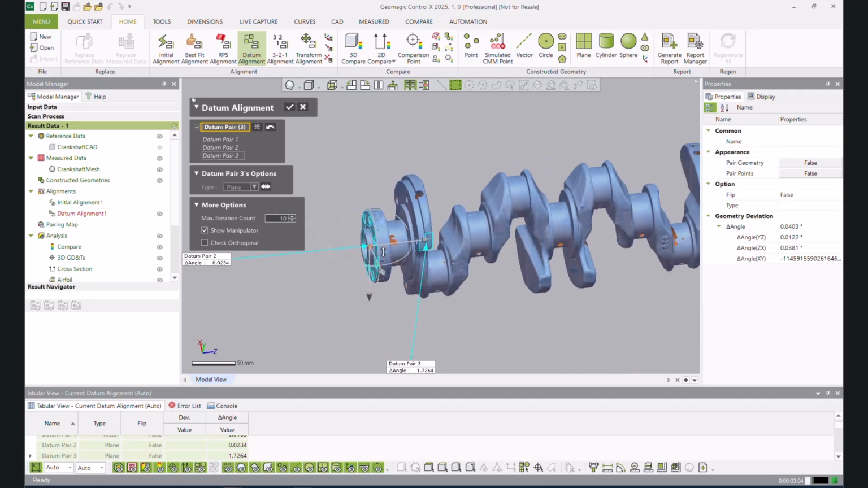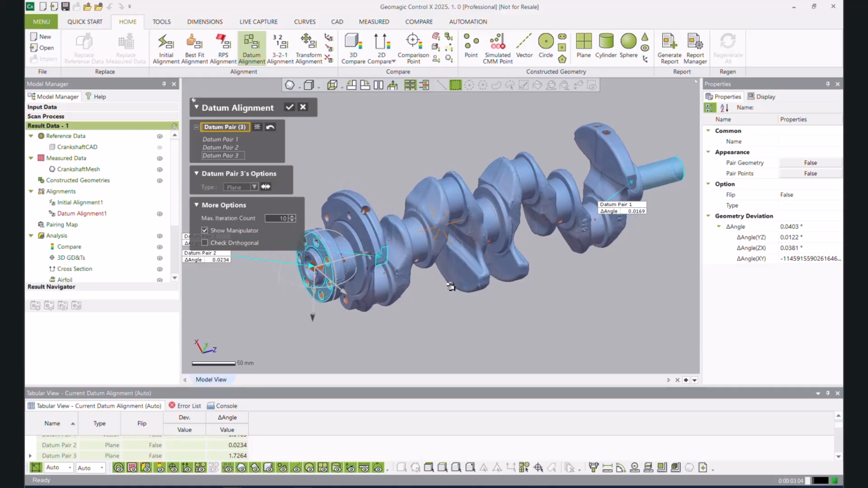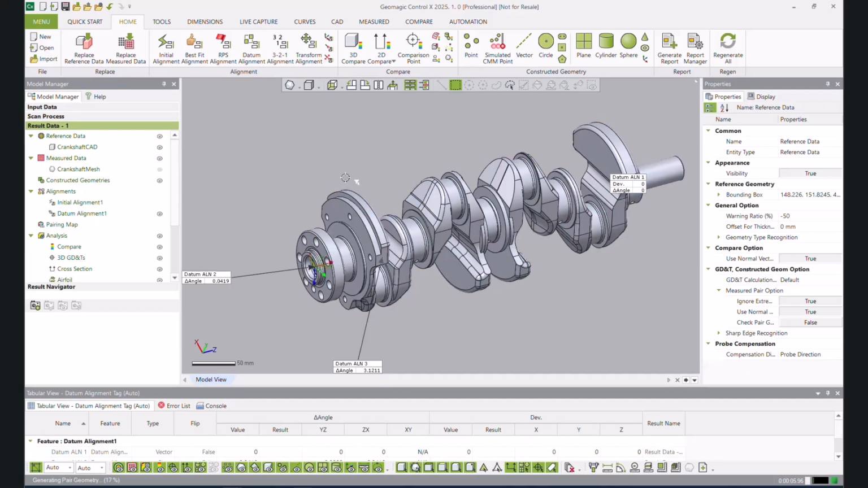If you have datums already called out on your drawing, you can use those. I'm obviously doing this inspection without a drawing, so I'm just kind of making it up as if I were trying to match some theoretical drawing. But once I've got that, I hit my check mark, and then I will have aligned the CAD or the scan data to the CAD data.